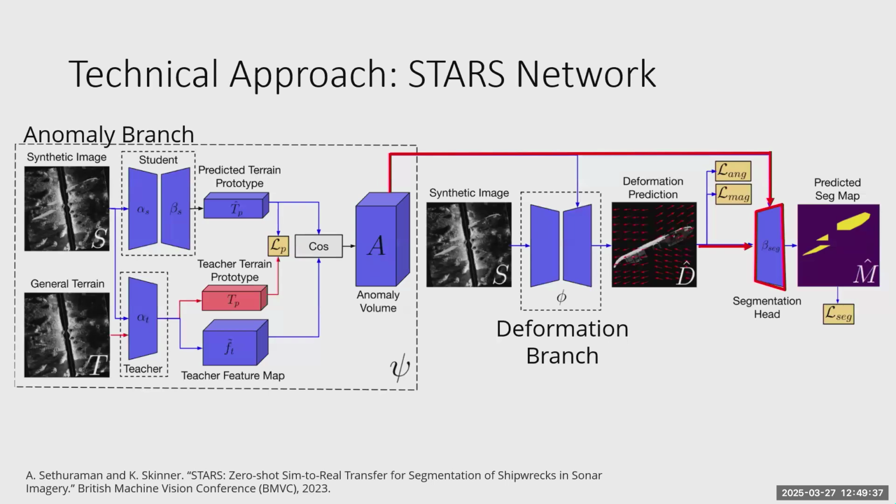A question about this approach: is it necessary to use real terrain images? Why not just make them synthetic as well? That's a good question. I actually don't know that we tested it with simulated terrain. I know Blender has a generative terrain model, but it mainly varies elevations, so the appearance may not look realistic.